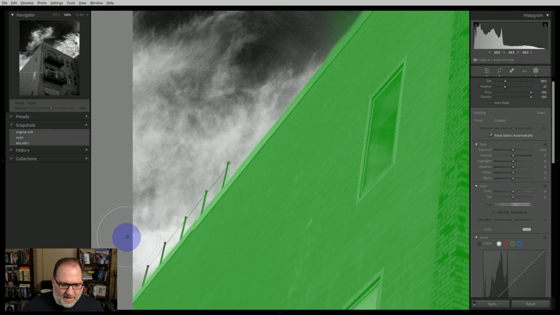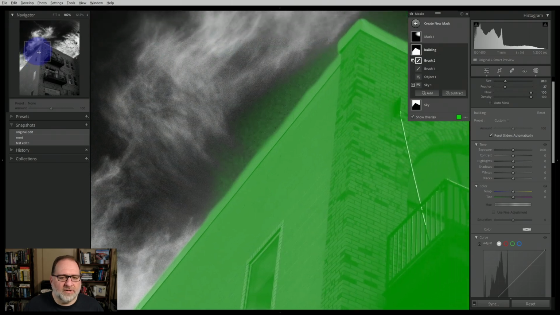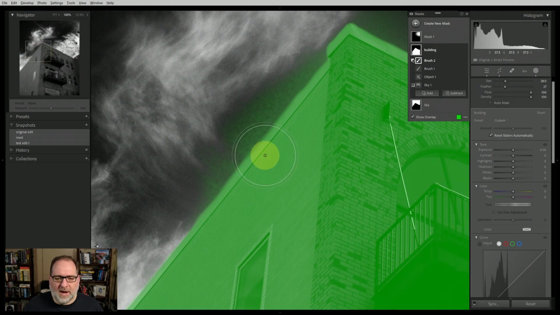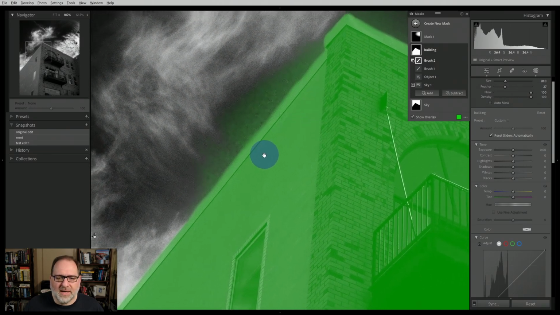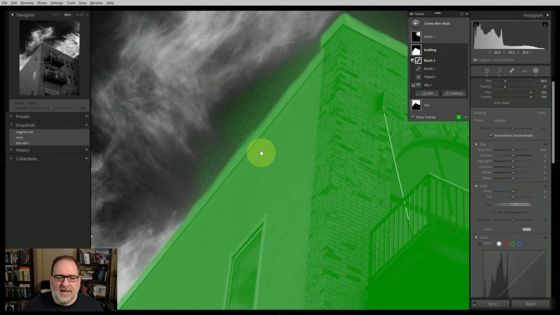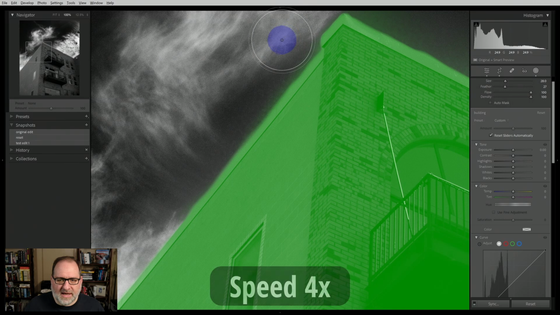We'll get this lower edge. And now I can work my way up. To move around the image, I can either go to the navigator and drag in the navigator, or I can hold my spacebar down and then drag with my mouse by clicking and dragging the image. And then if I let go of the mouse, I go back to using whatever the tool was that I was using. So let me eliminate some of this overlay in the sky.